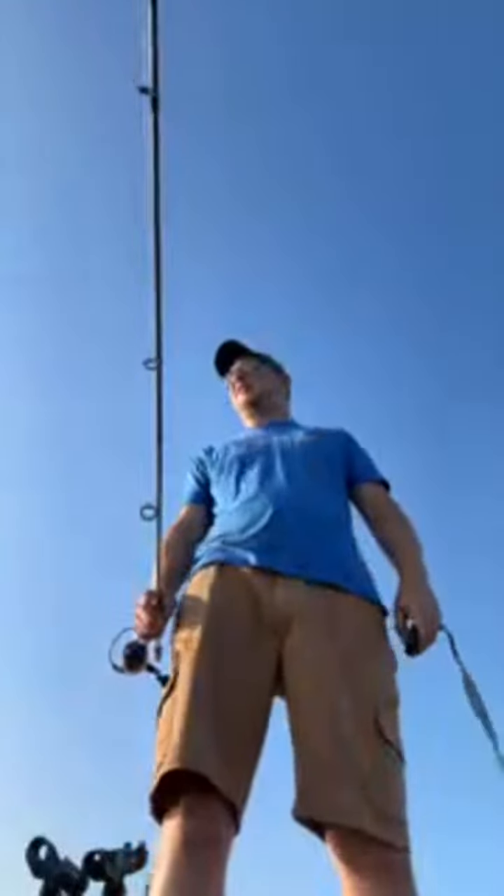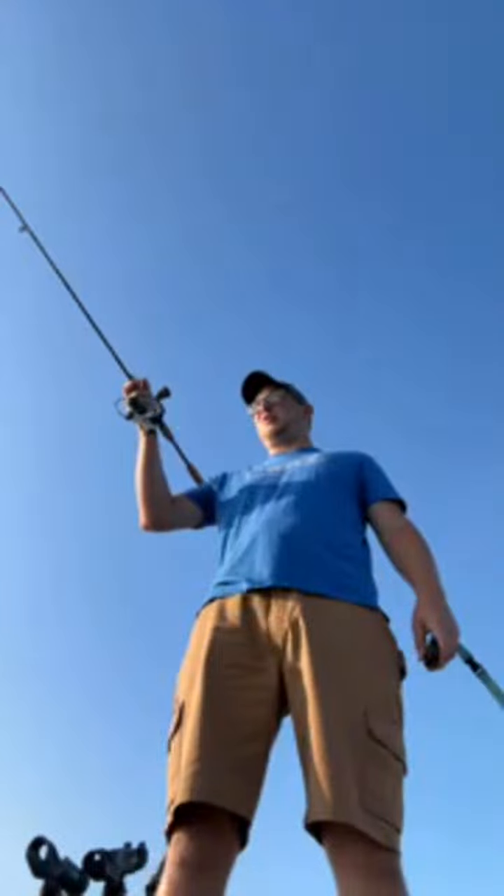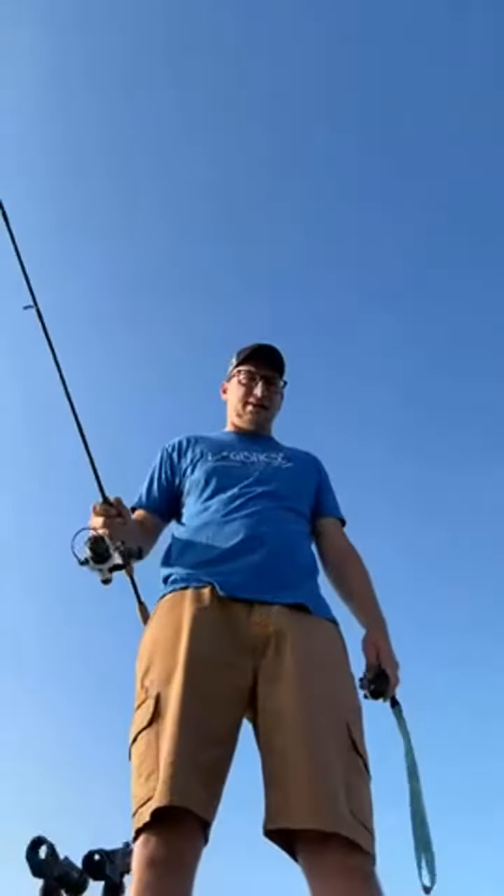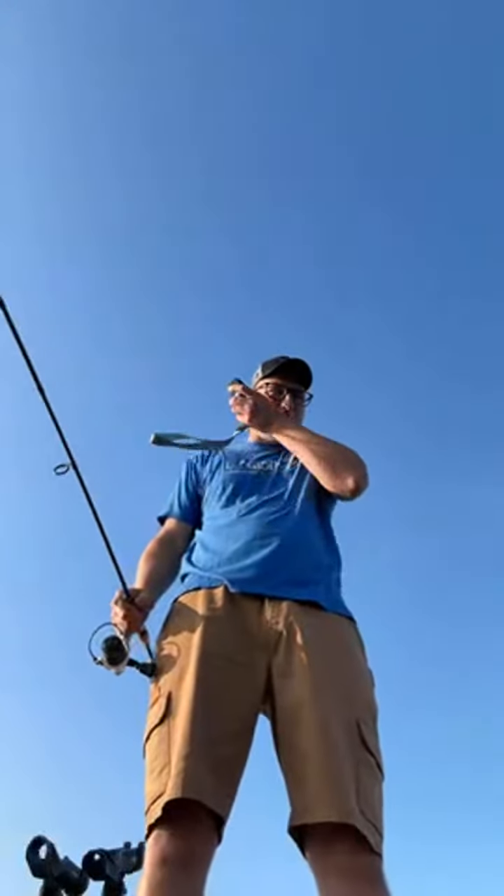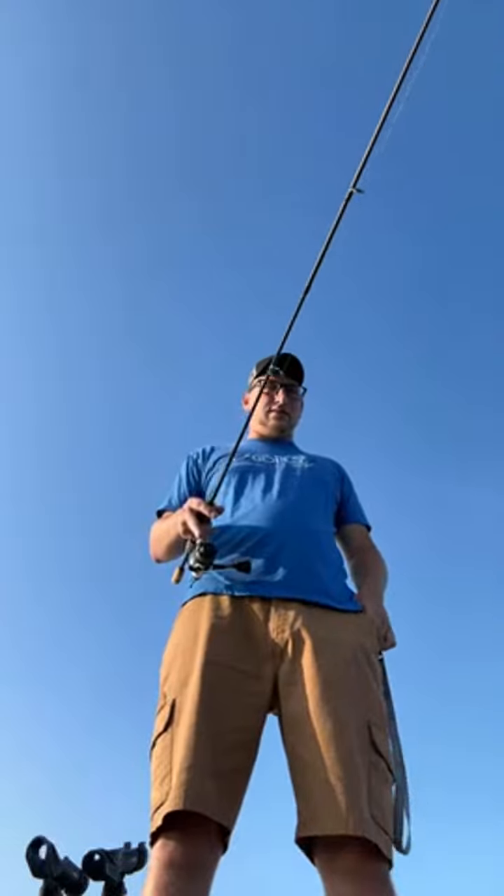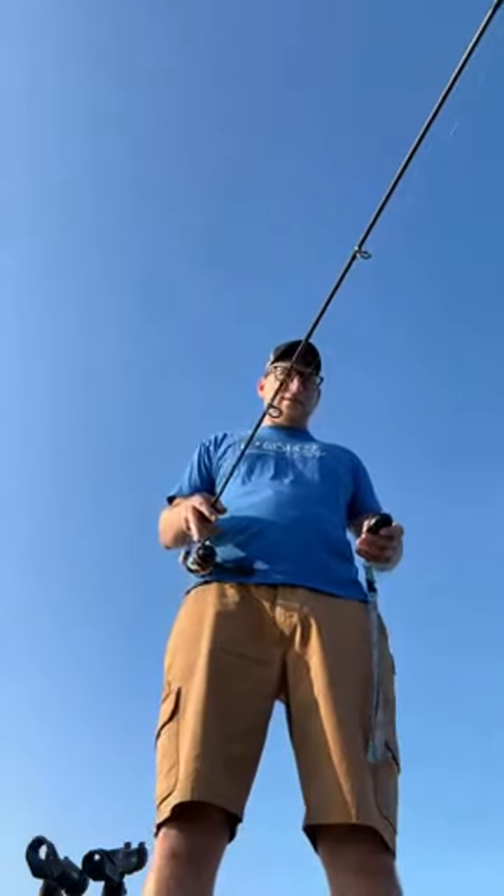Screen's kind of dead right now, and I'm kind of locked in place because I got a boat there trolling, 2 boats here trolling. I kind of can't go anywhere right now without getting in these guys' way. We'll just drop down and see if we can get one right here. There's one down there.